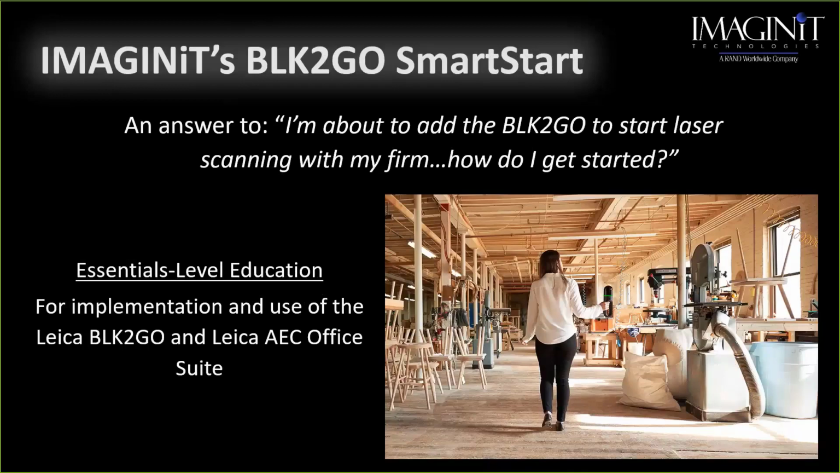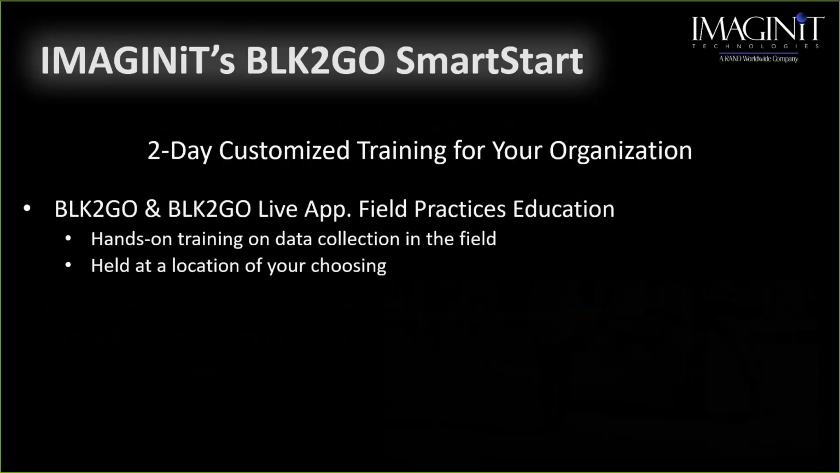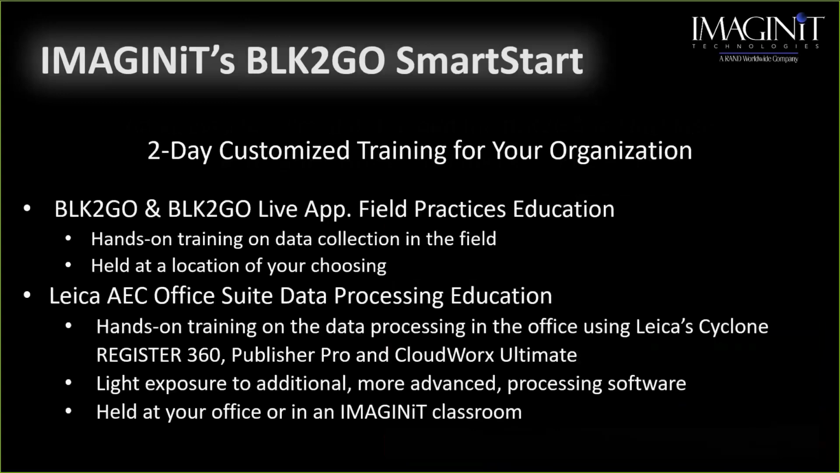Our Smart Starts are basically 2 days, very customized to your need, on site. Our first day, we go out to the job site with you, and we really work on all different scenarios, different things that could arise, things that you probably haven't thought of, where we're going to say, hey, look, let's do this, and this is why. Trying to get you to think outside the box, because when we leave, something's going to happen and you're going to need to know how to fix it.